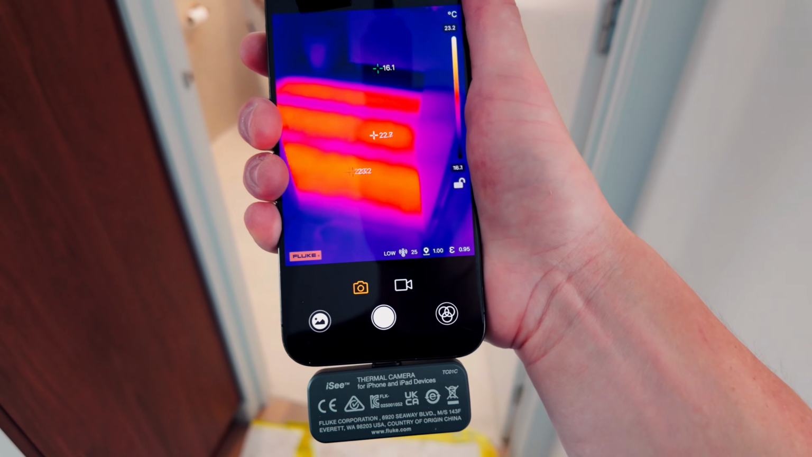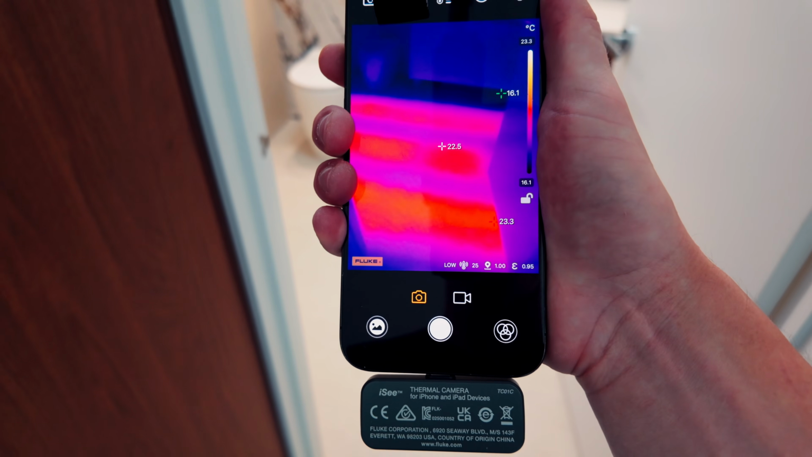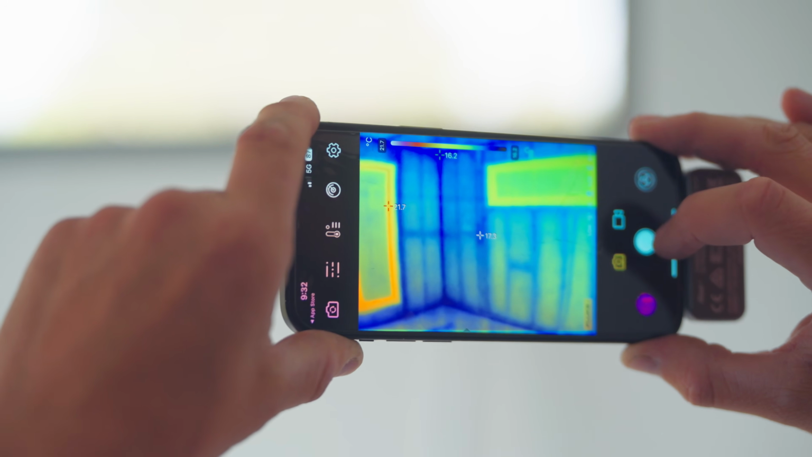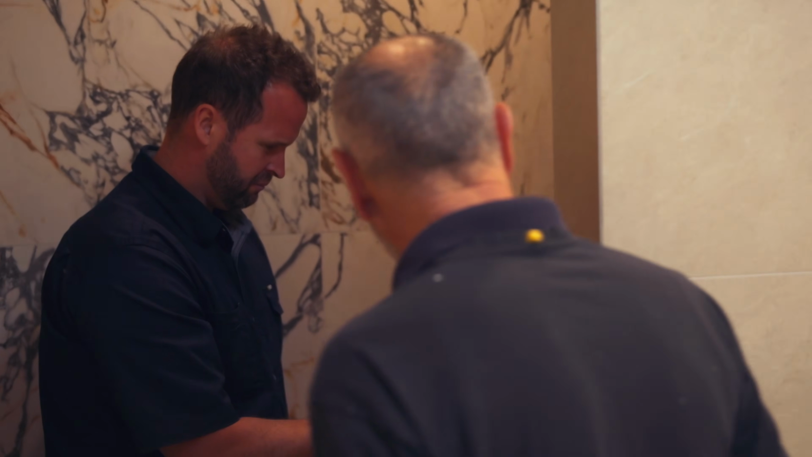When it comes to these problems as well, like what are you looking out for and what are some of the problems you run into that this helps solve? Water leaks, whether it be from box gutters, you just literally just shine it straight up to your ceiling and you'll see that problem. Missing insulation bats, which as we know is a big thing. A lot of people like to pull through the roof and move things. Bathroom leaks, leaking toilets, leaking showers, you will find them.